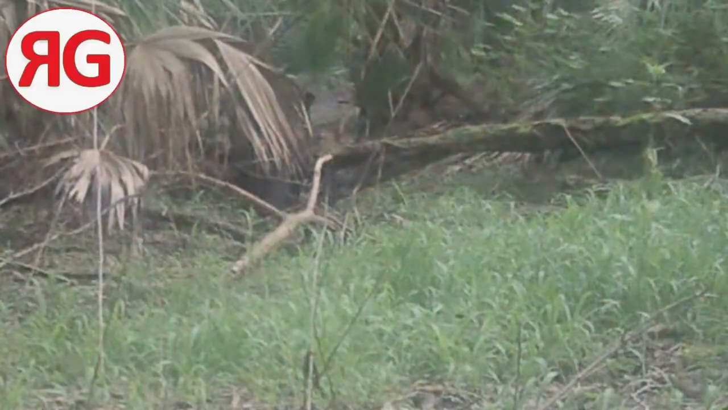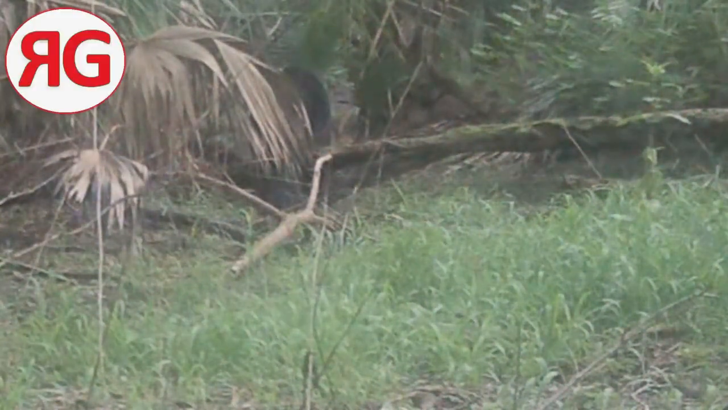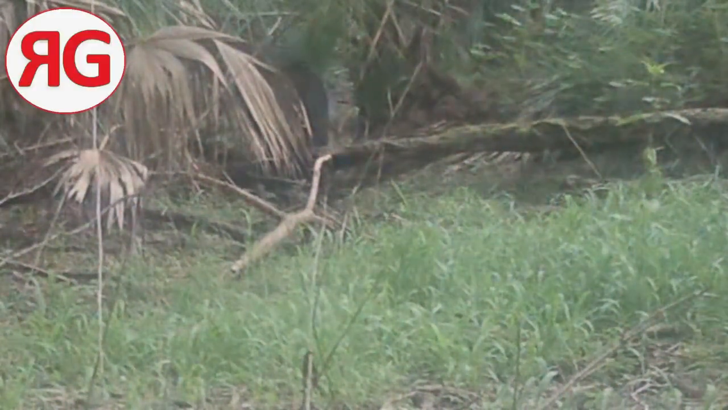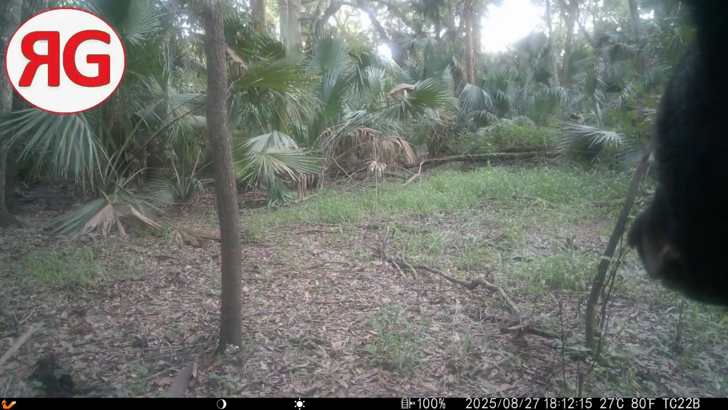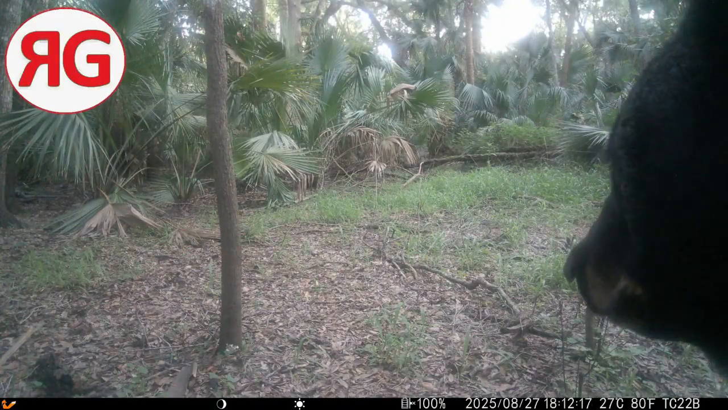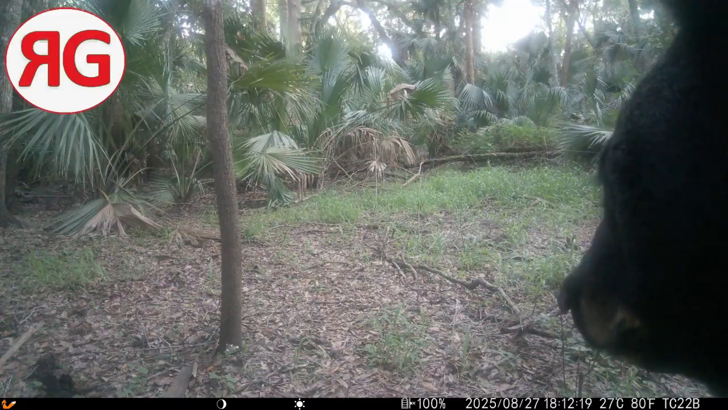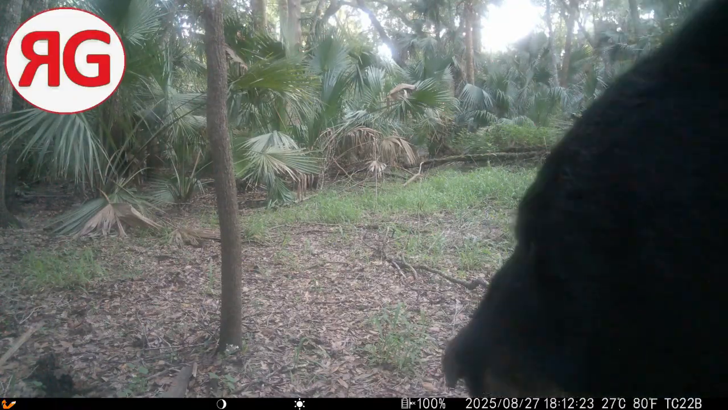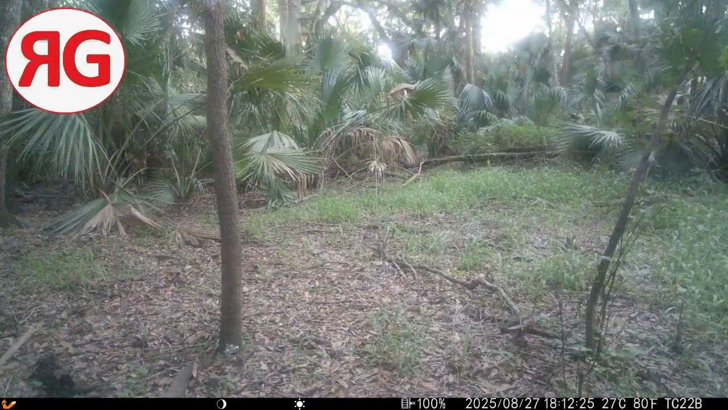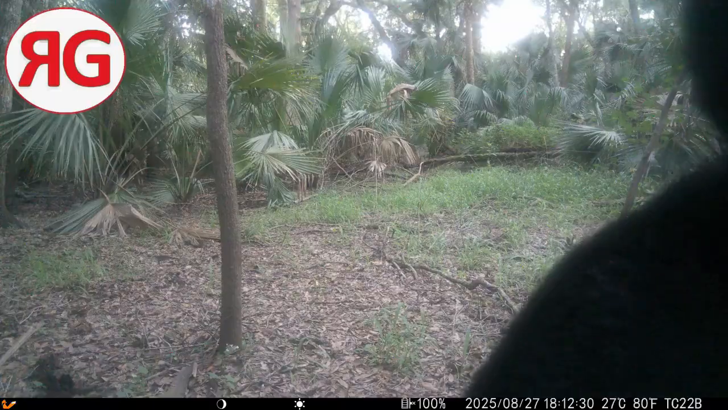Here's a bear. He's actually walking towards the trail. And yeah, they're very wary of people, those bears. Here's a bear. I'm not sure what he was waiting for. I didn't see a bus stop there, a sign, so I'm not sure why he was waiting. Maybe there was somebody out there on the trail. I just didn't see him. I just missed him.